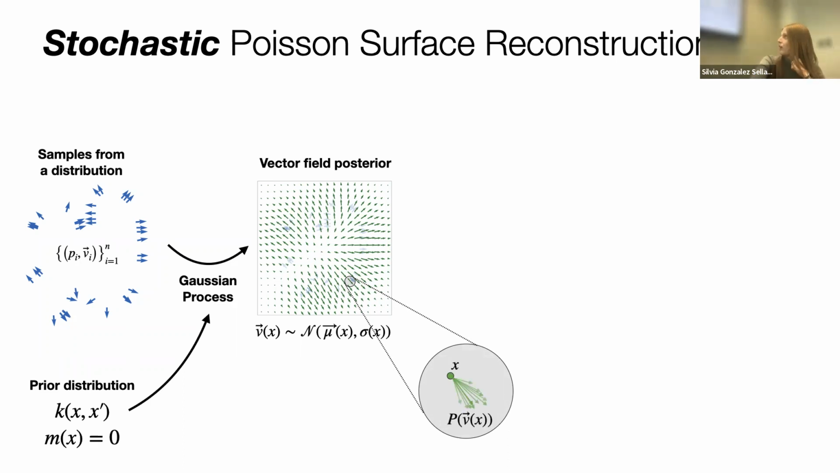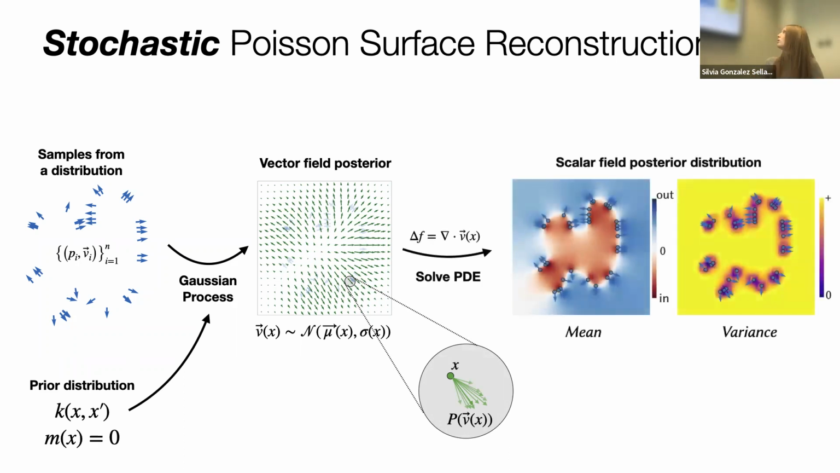Okay, now that we have this vector field posterior, the same way that we solved a PDE before, we solve it in the space of distributions. And we get a scalar field posterior distribution with a mean and a variance. The mean looks a lot like the Poisson reconstruction output, but the variance is completely new.